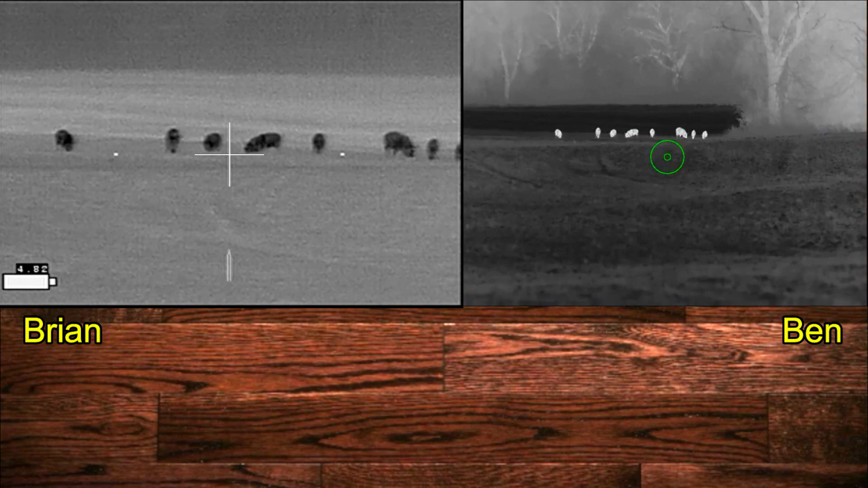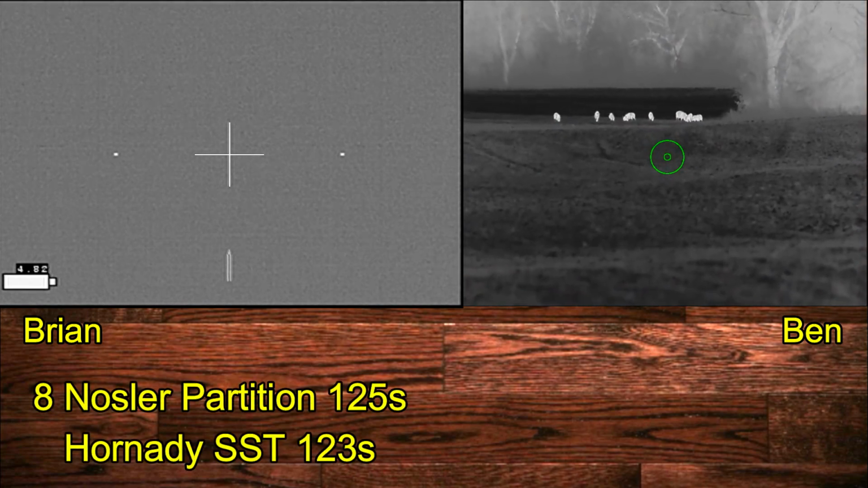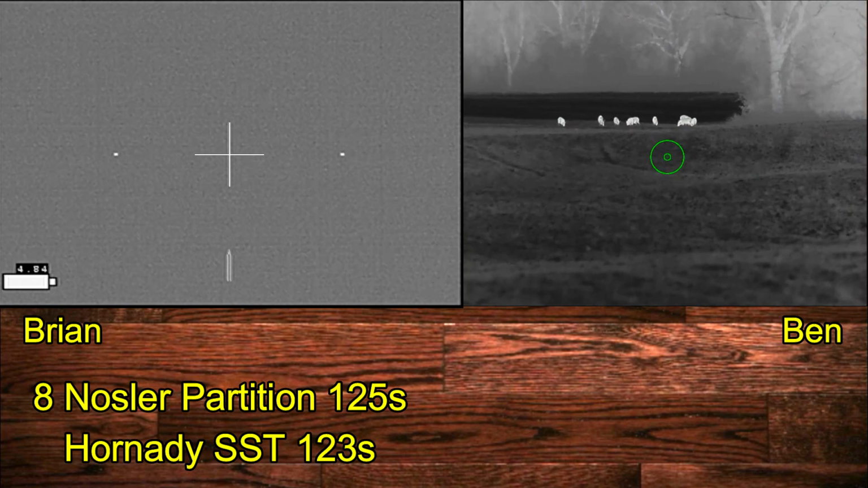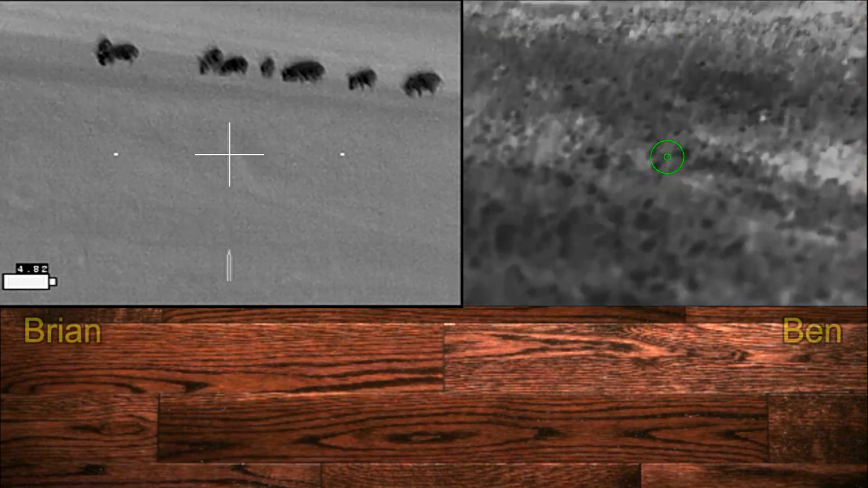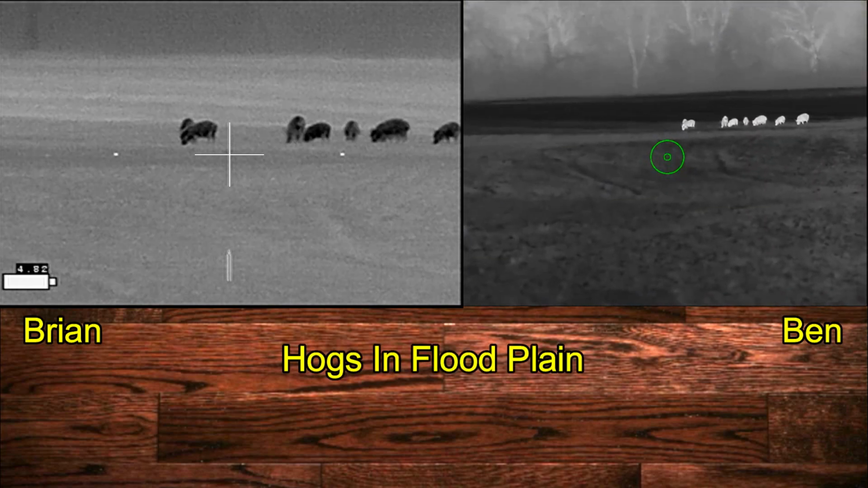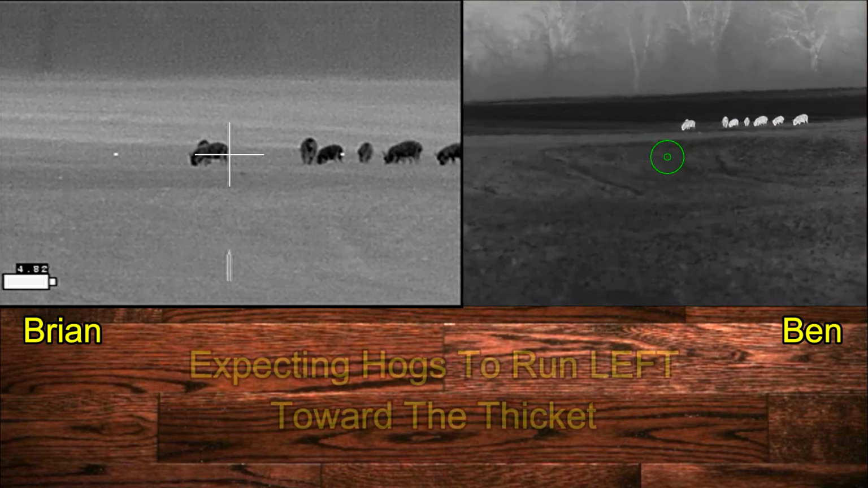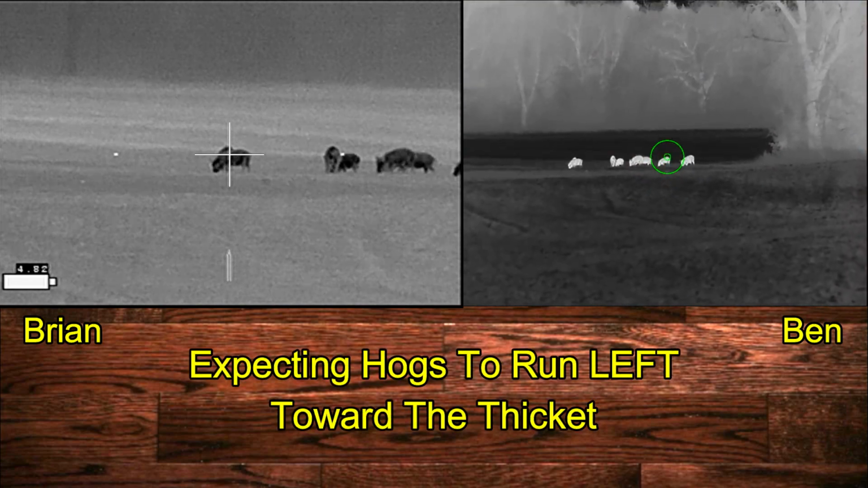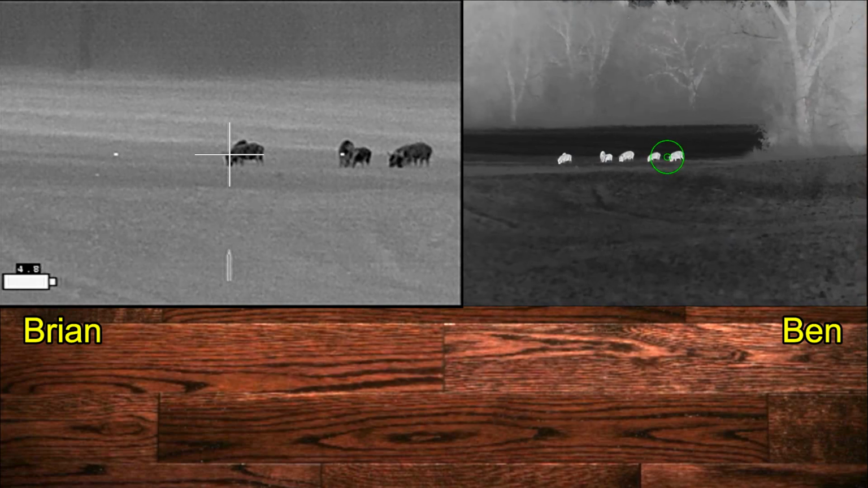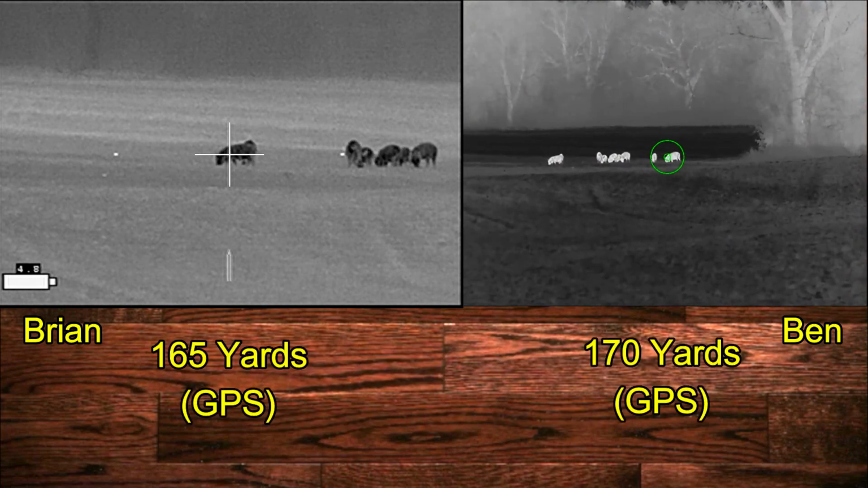In the meantime, I am down to my last 8 or so Nosler Partition 125 grain bullets. I'm going to be changing over to Hornady SST after that. We get moved up a final time, and I'll just let you watch the action. Shooter ready? 3, 2, 1.